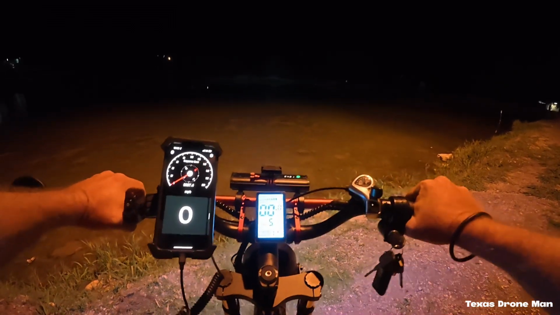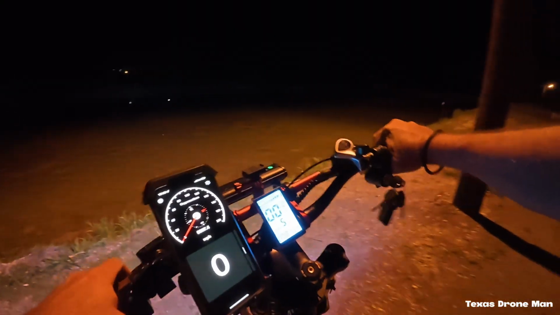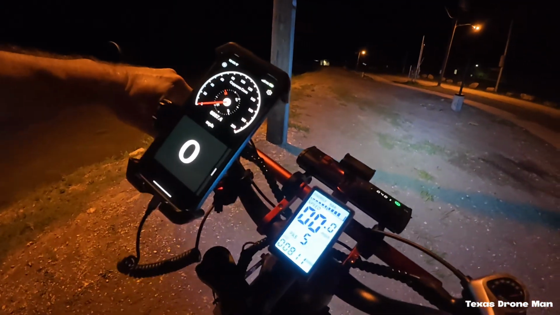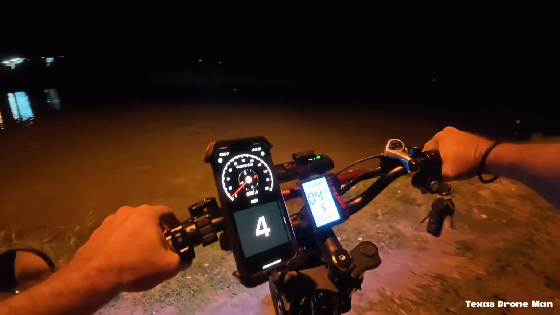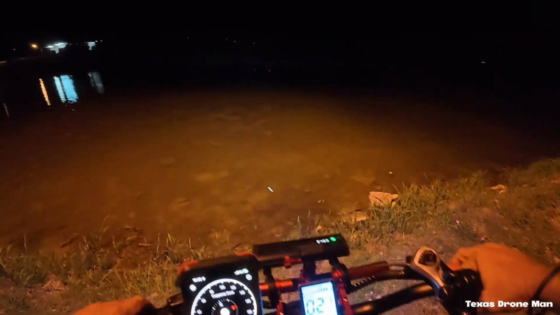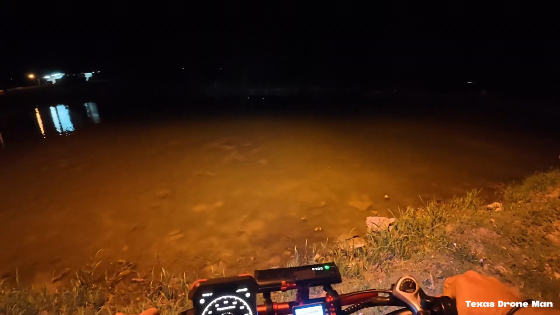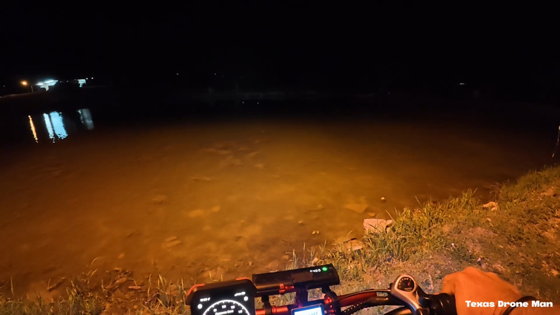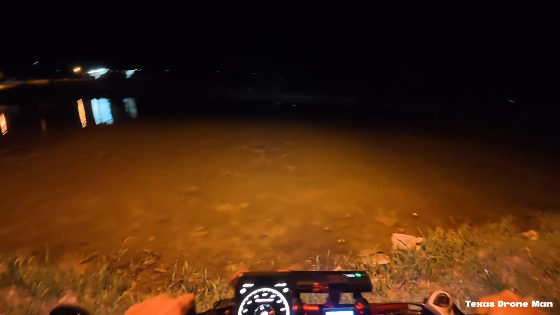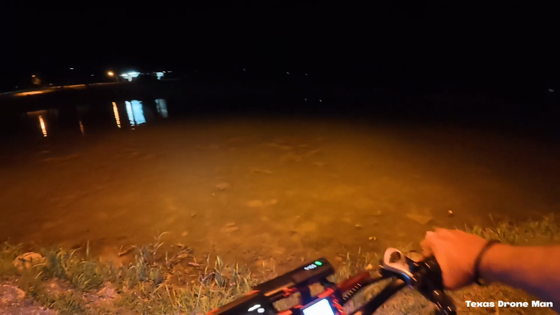What the hell is that? There's something right there. It looks like a big old crawfish. Let's see here. Wow, it is. It's a big old crawfish down in there. It's a pretty good size one. There's a turtle out there. There's another one right there, real close.